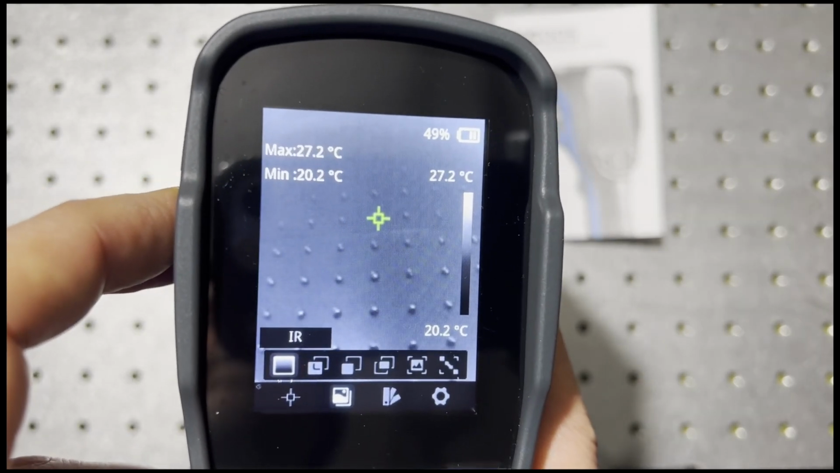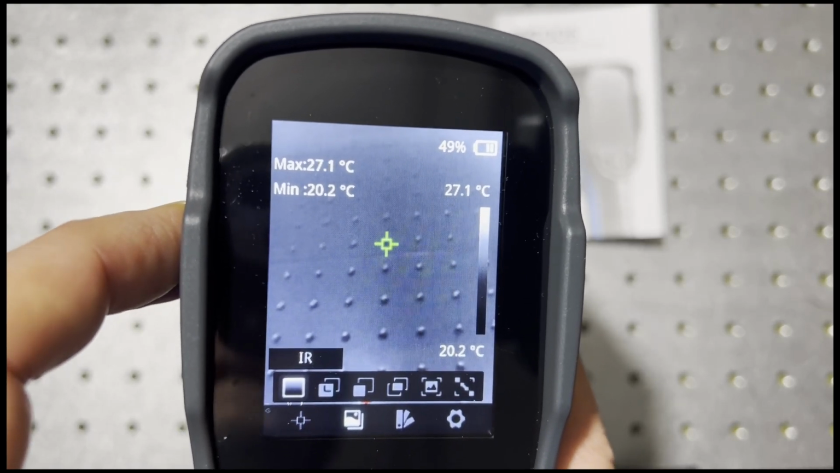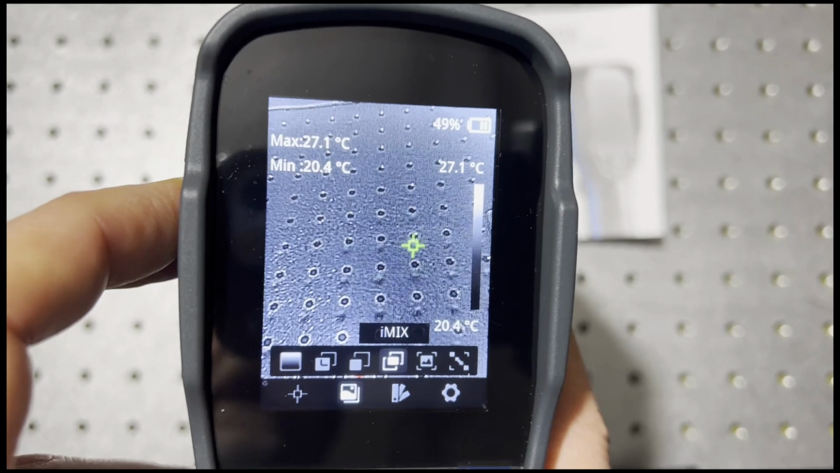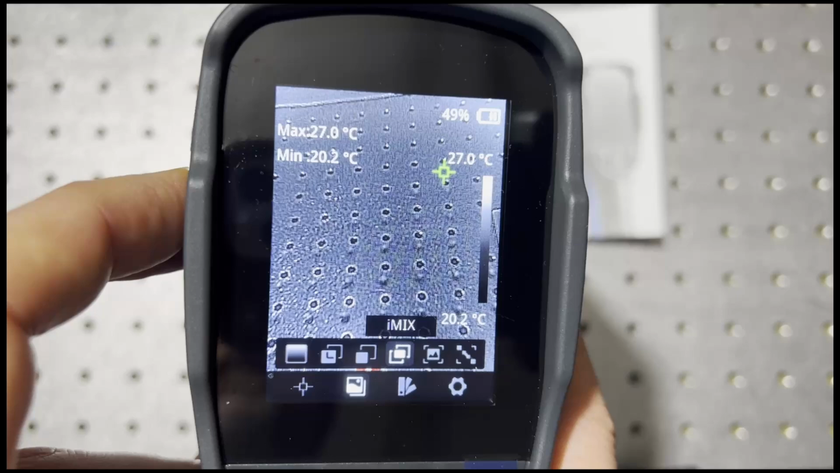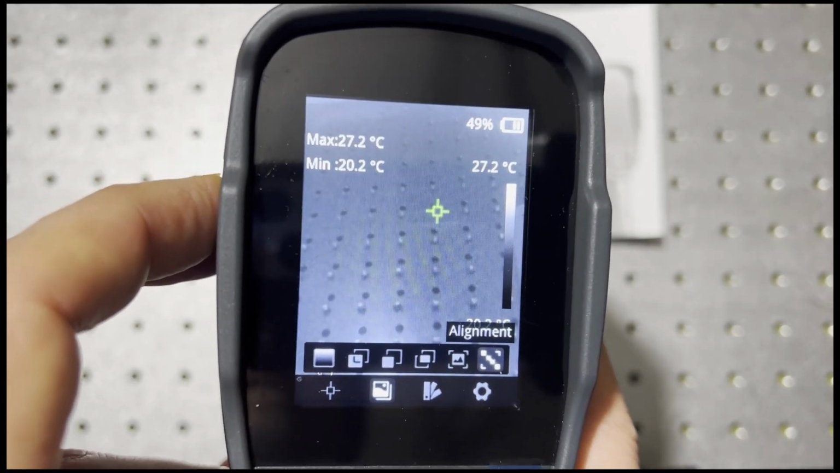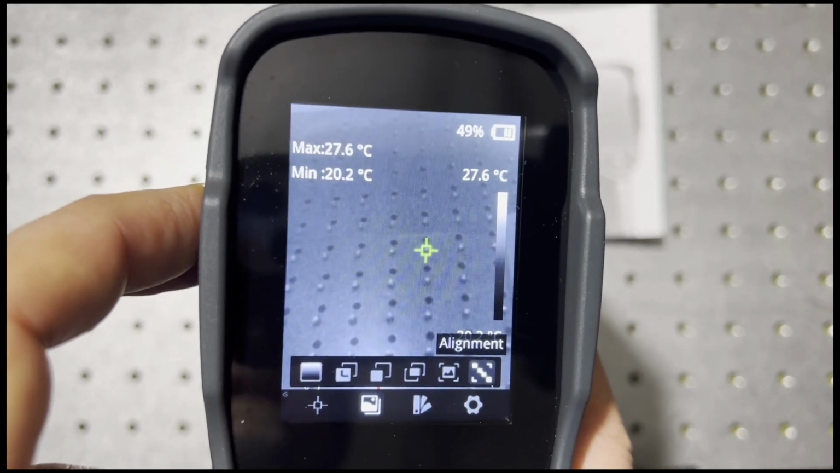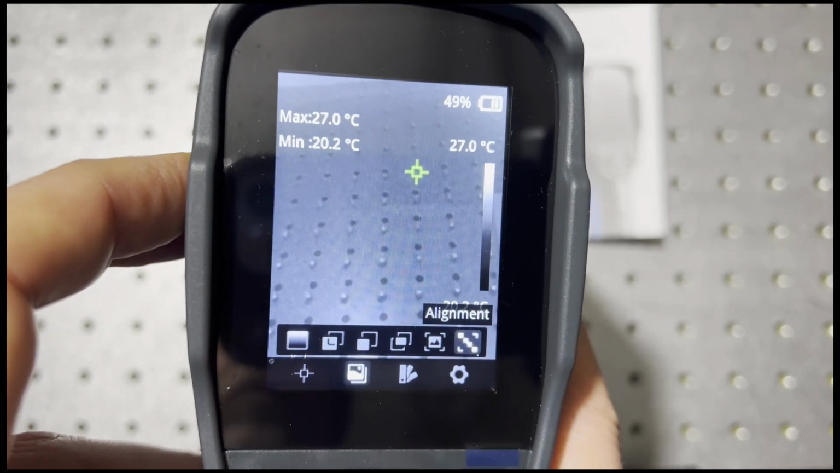In the view mode, you can choose how to display the outputs of the thermal and visible imagers. For what we'll show you today, we only used infrared, but you can choose to fuse it with visible, to do picture-in-picture, choose iMix, which adds an edge calculation to the display and makes it easier to find and display certain things. You can display only the visible imager. And lastly, there's an alignment setting because the imager apertures are not co-located. This causes a disparity between what each measures, and this varies with the range to the object. The alignment setting allows you to minimize this disparity by setting the range to what you're measuring.